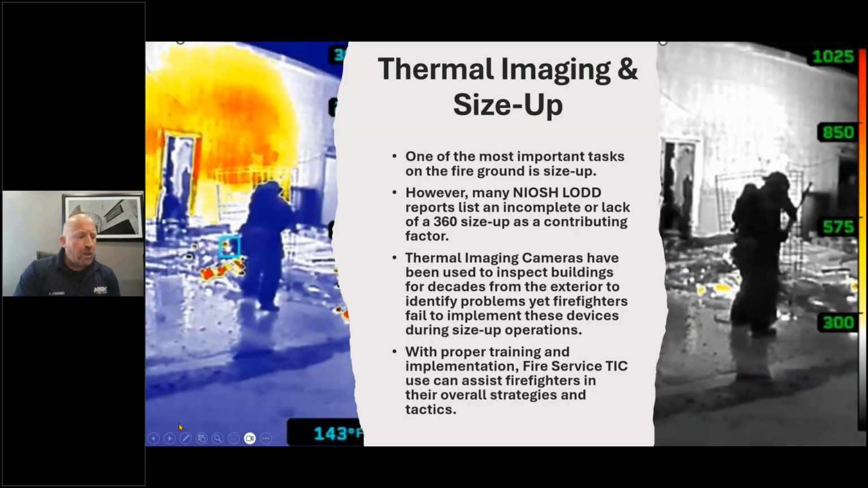So let's talk about what you came to learn today. Thermal imaging and size up. Why is that a popular topic, or why should it be a popular topic? Well, first of all, one of the most important tasks on the fireground is size up. Consistently, whether you read Mayday reports, NIOSH reports, near miss, you will find that we continue to not complete or get a full 360 or size up on the building, and that's listed as a contributing factor for injuries and deaths and near misses.